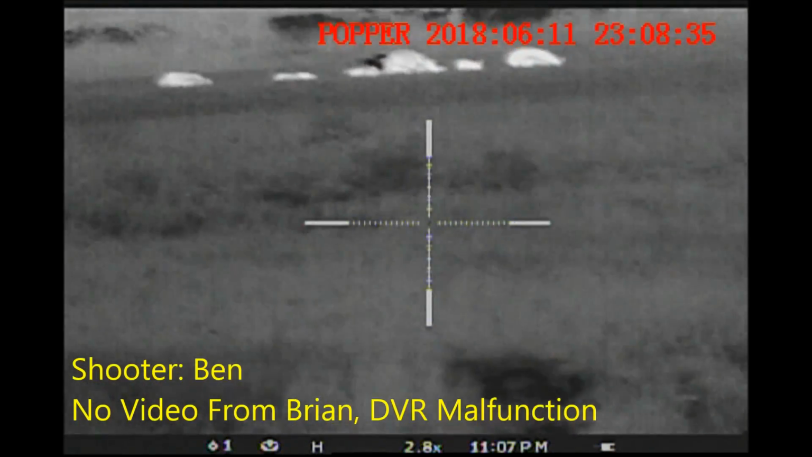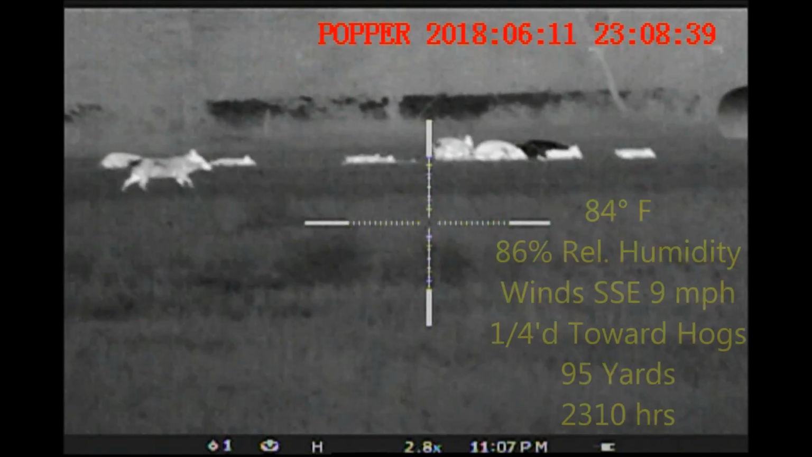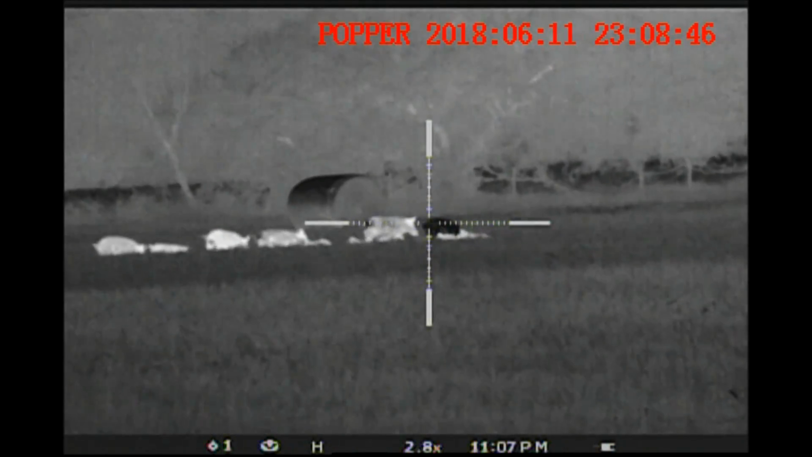About an hour later, we spied this group of hogs in the opposite direction. This is the view from Ben's rifle. Behind them is a hayfield of sorghum with no livestock in it.